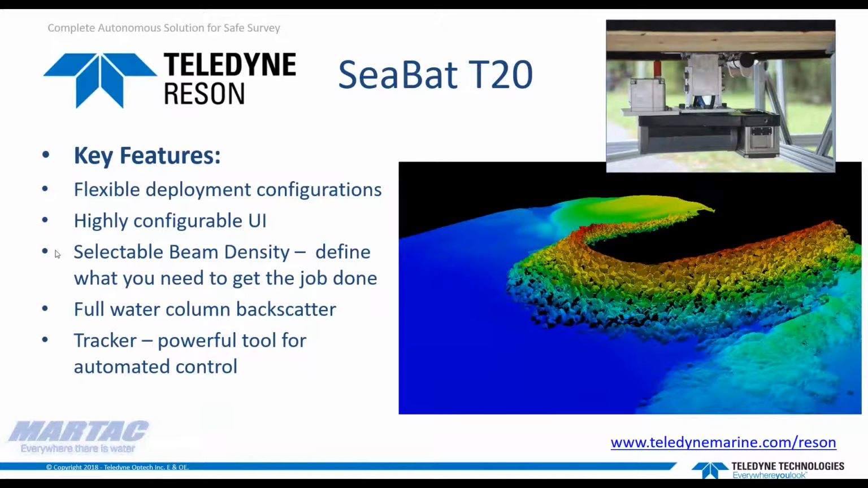Thanks, Jeff. So the T20 sonar is a very high-end multi-beam echo sounder system. We offer our T20 as well as the bigger brother T50 system in a number of variants. We have a T20P for portable, R for rack mount, S for subsea.